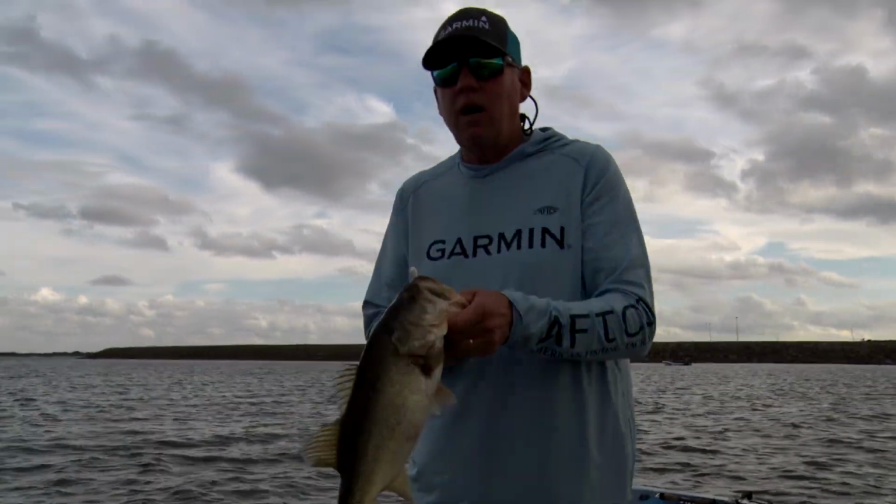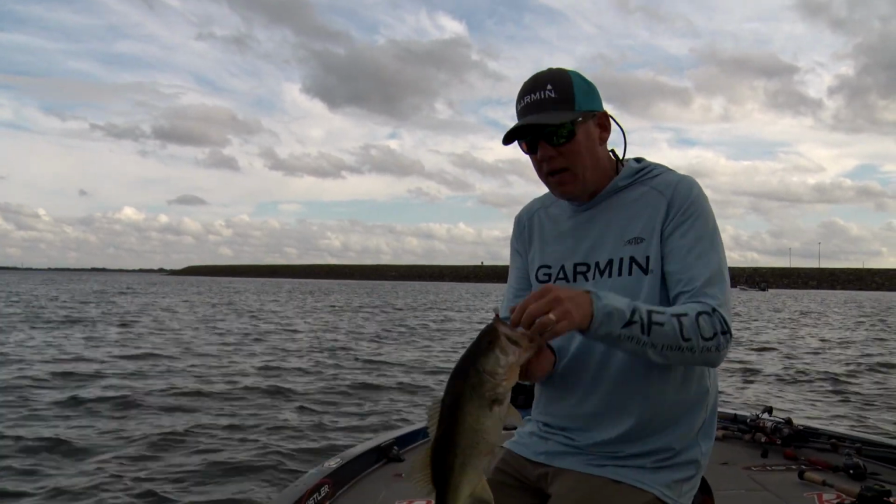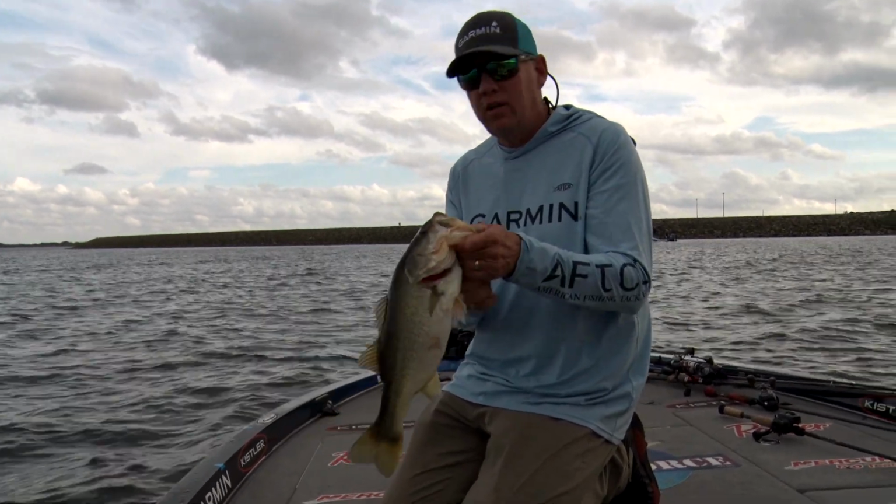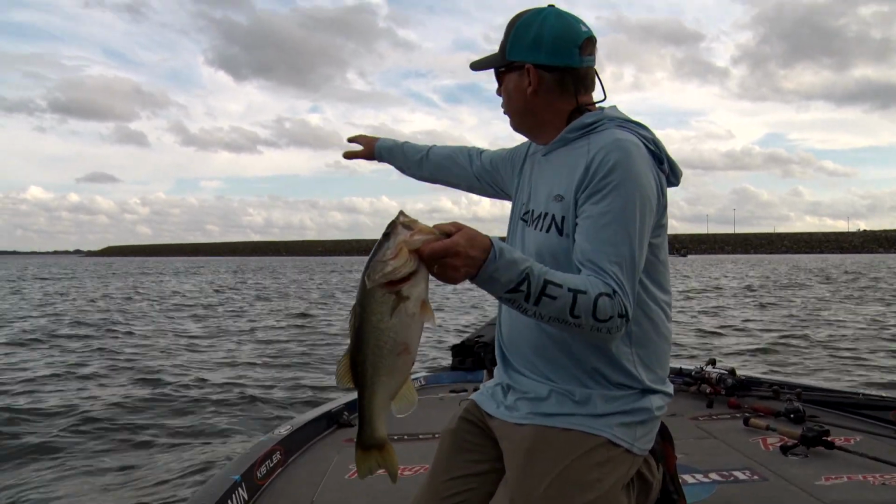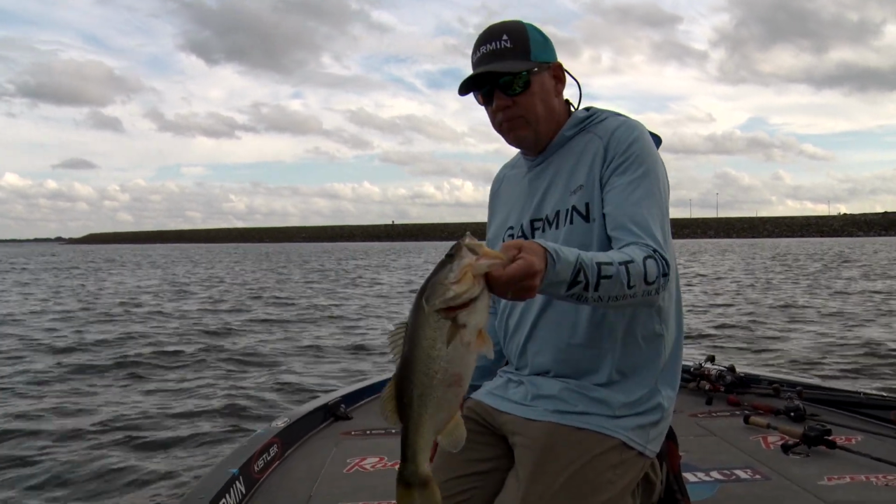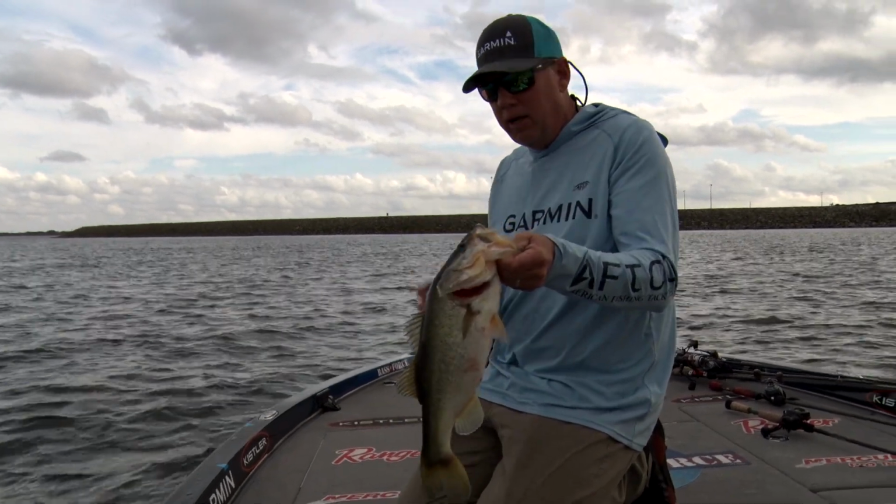These fish are sitting in about 22 feet of water, and it breaks up to about 18 kind of gently. They're off the edge of a little rock pile, on the side of it. And there's current flowing from right to left in here. And we're using our Force trolling motor to keep us precisely in place in a quiet fashion.